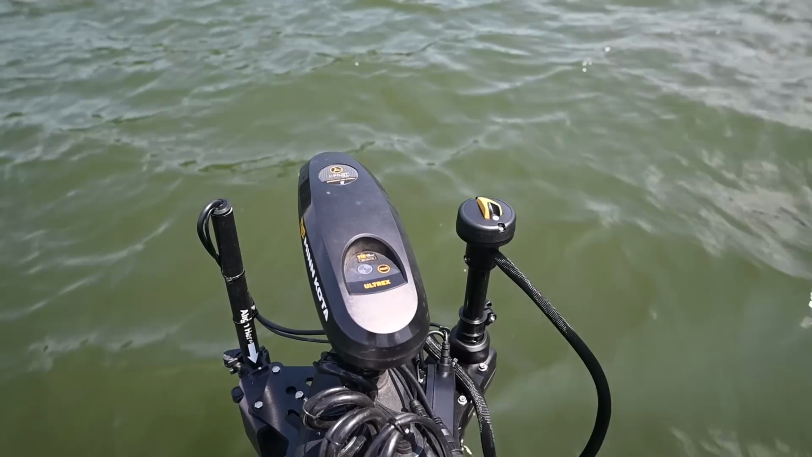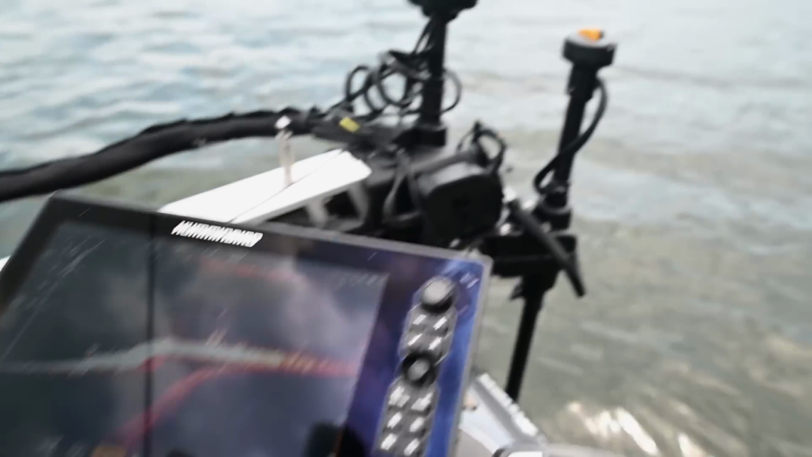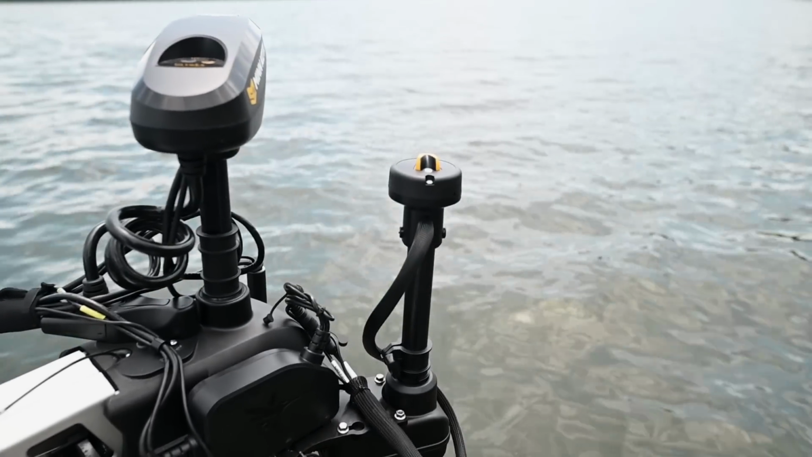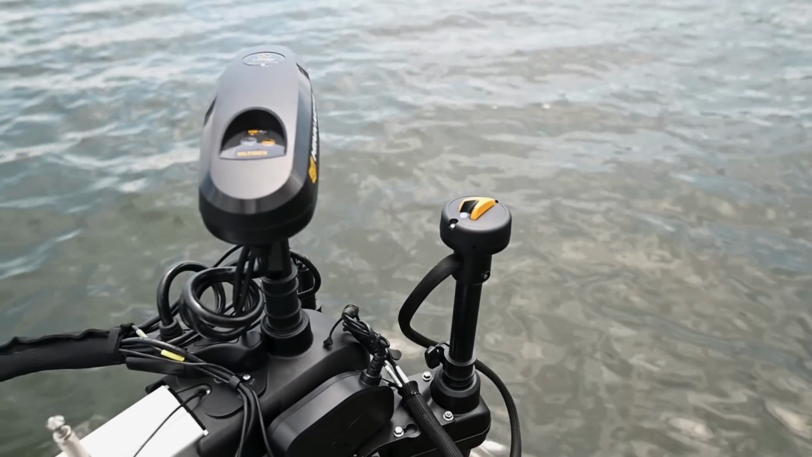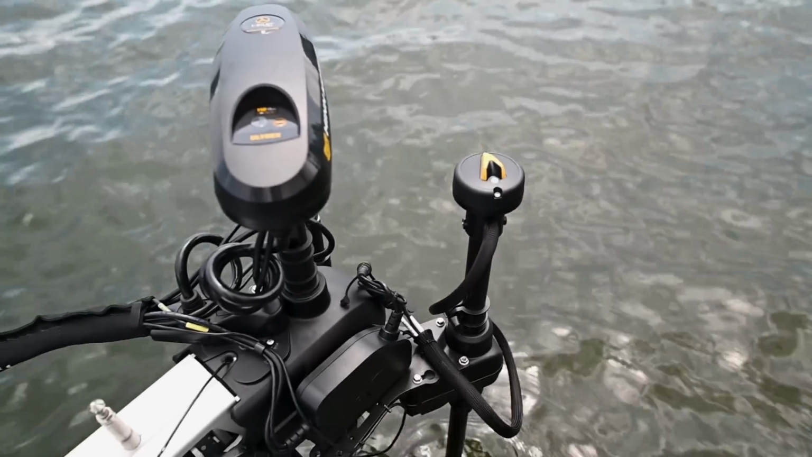There's a lot of times that I'm just covering water. I'm fishing down the bank, and one of the features I really like for that is the sweep feature. It's just constantly scanning back and forth, left and right with the live. And a lot of times if you're looking for fish out in open water, schooling fish, things like that, it's always working for me.